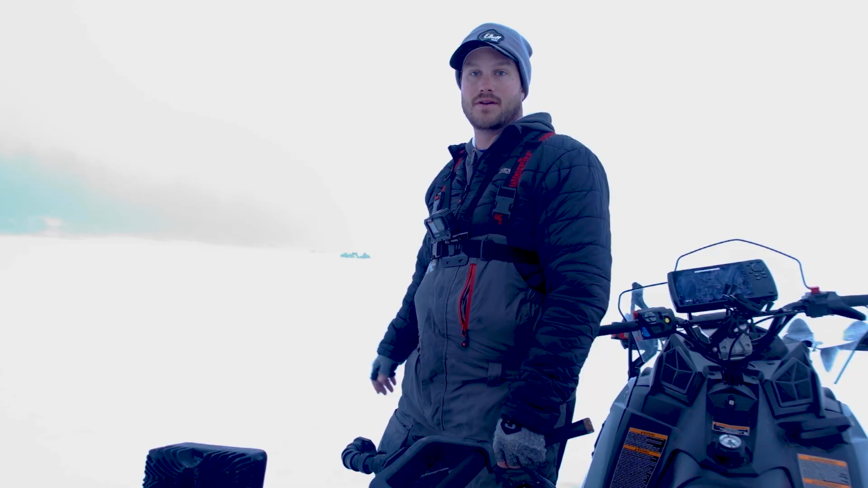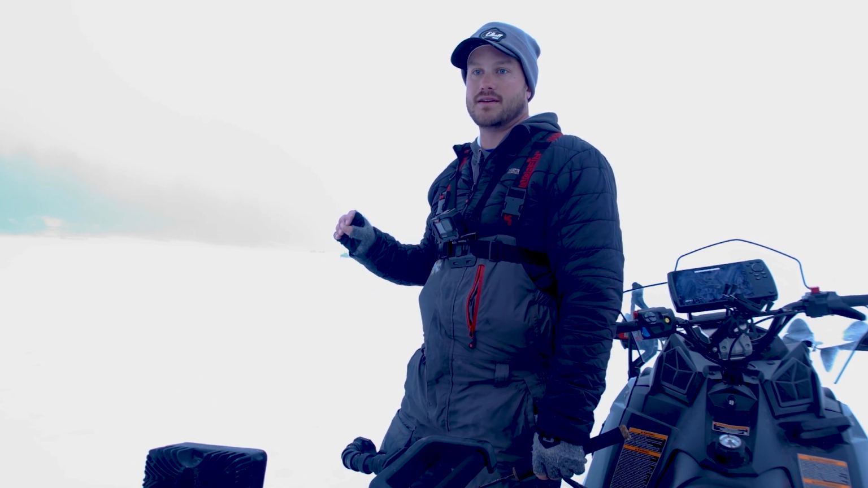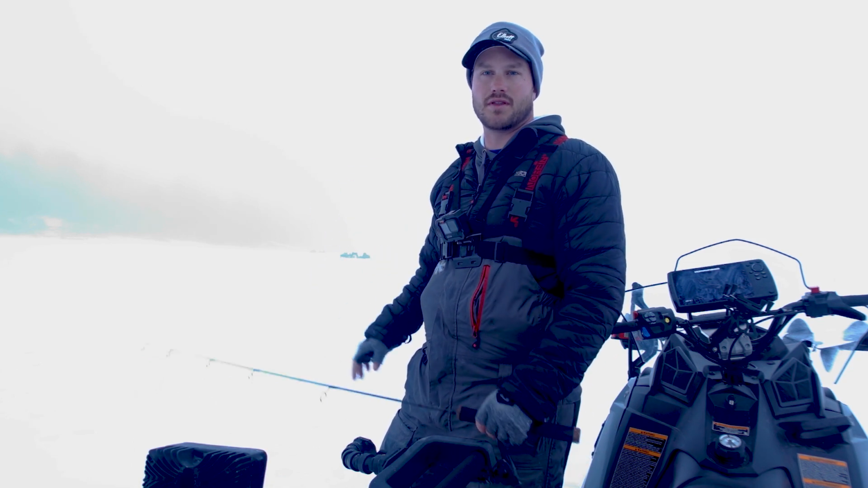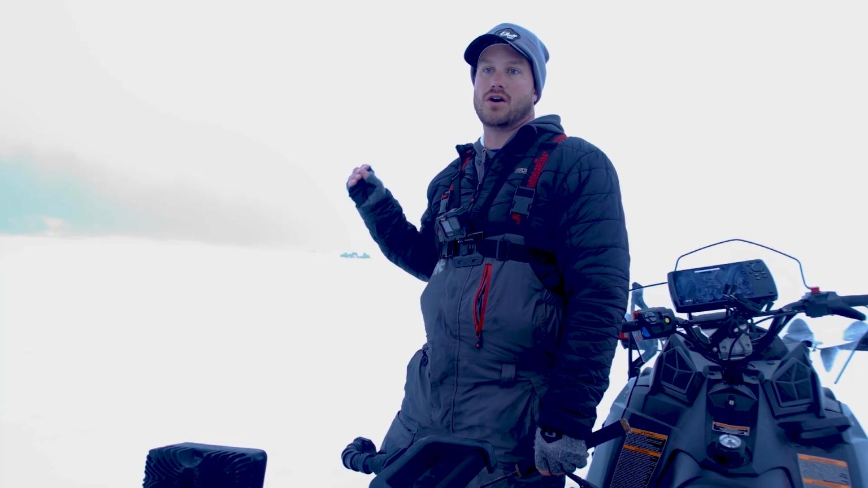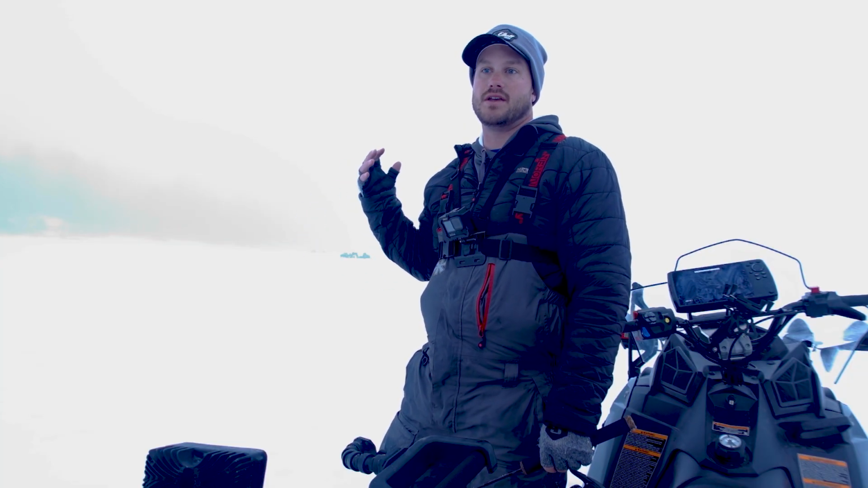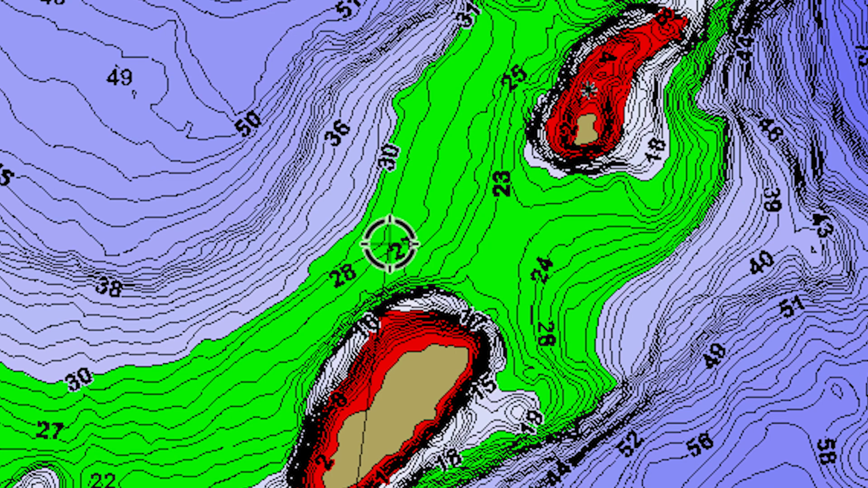So yeah, we're gonna keep running and gunning around today, and our goal is chasing some of these shallow lake trout. One of the things we found is it seems to be that more of the bigger fish are in that shallow water. Sometimes it's shallow reefs around some of that mid-lake structure. Sometimes it's these big shallow flats, and that's actually what we're fishing right now.